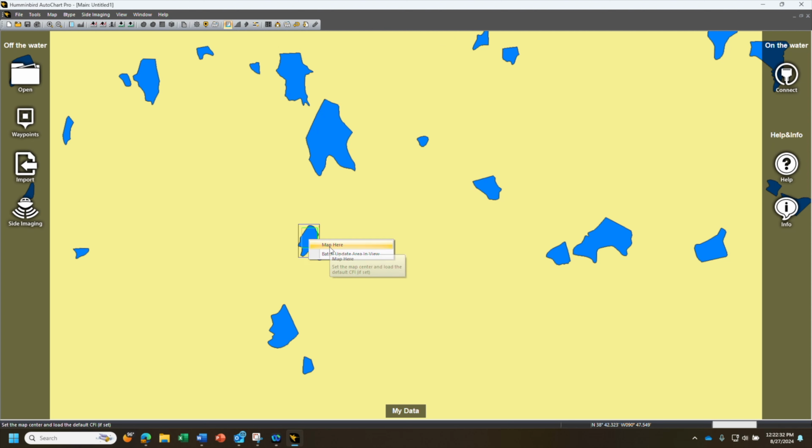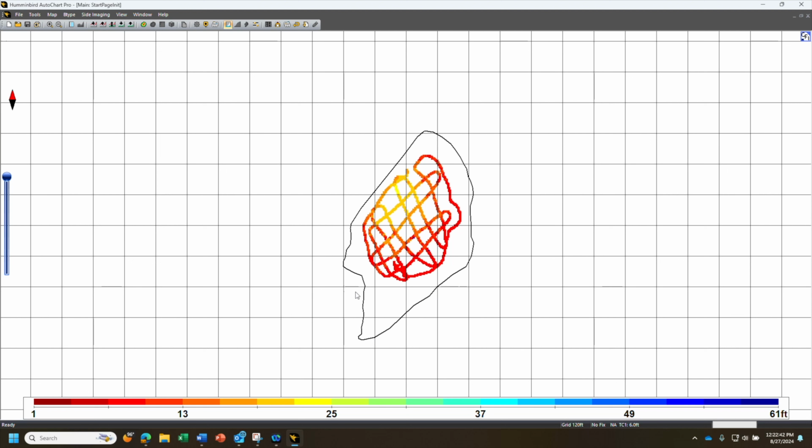You will see the lake is very small. Zoom in. It has a user-defined shoreline, and it also has the raw data from that crisscross pattern we did on the boat.